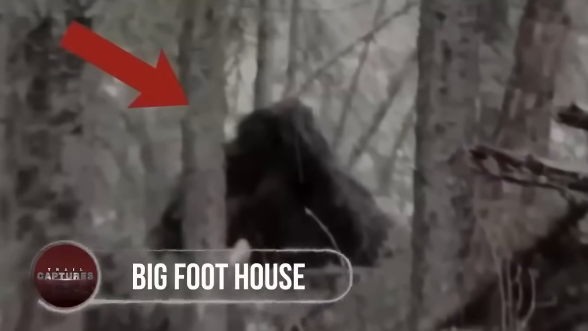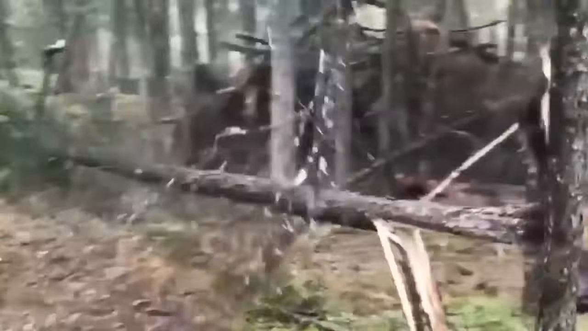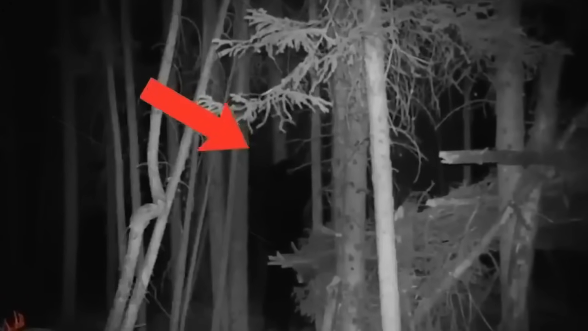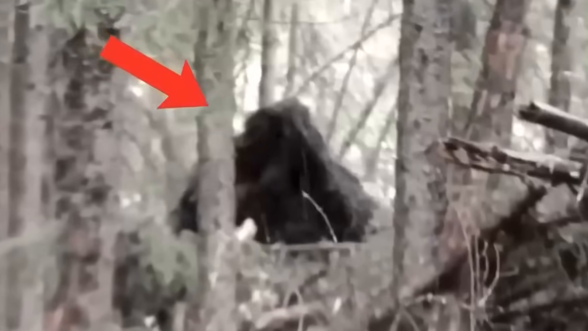Bigfoot House. To date, there hasn't been even a single rumor of a Bigfoot attack, but this might very well change if people start approaching its residents uninvited.